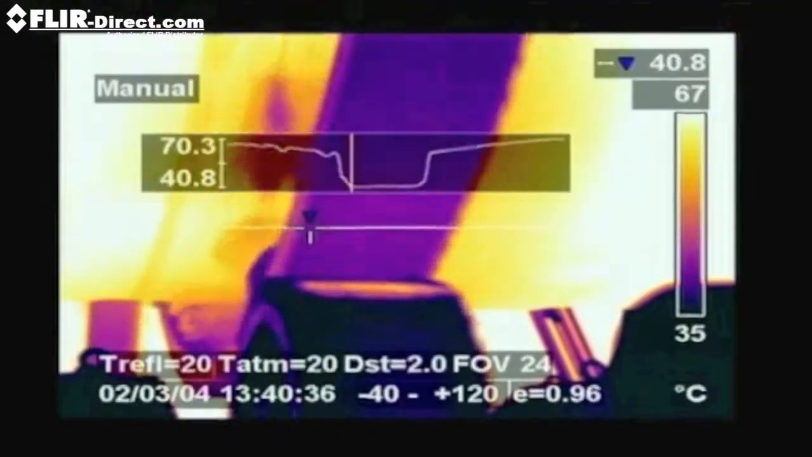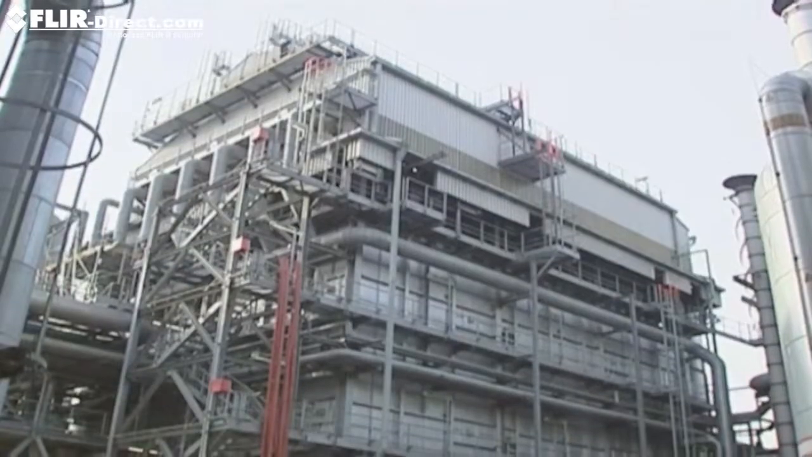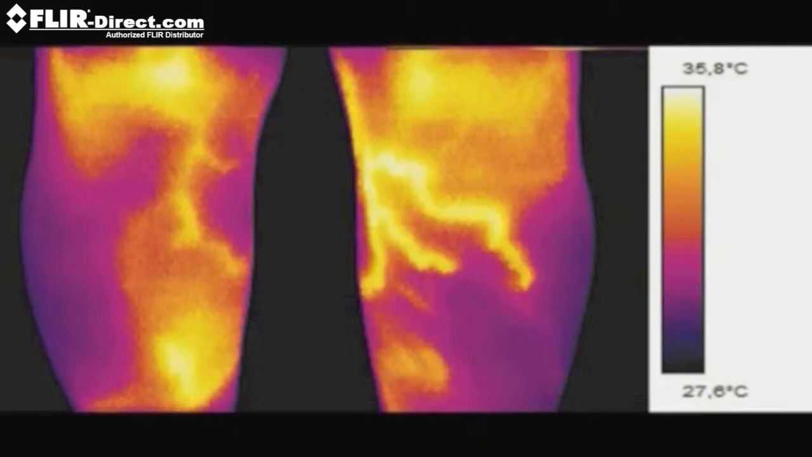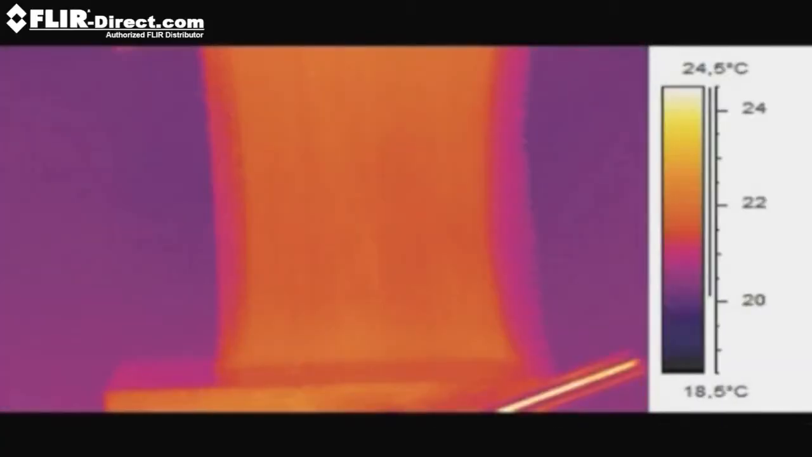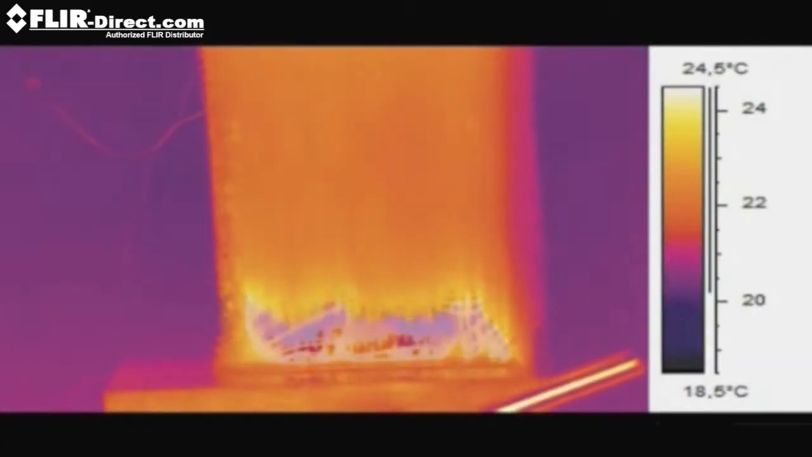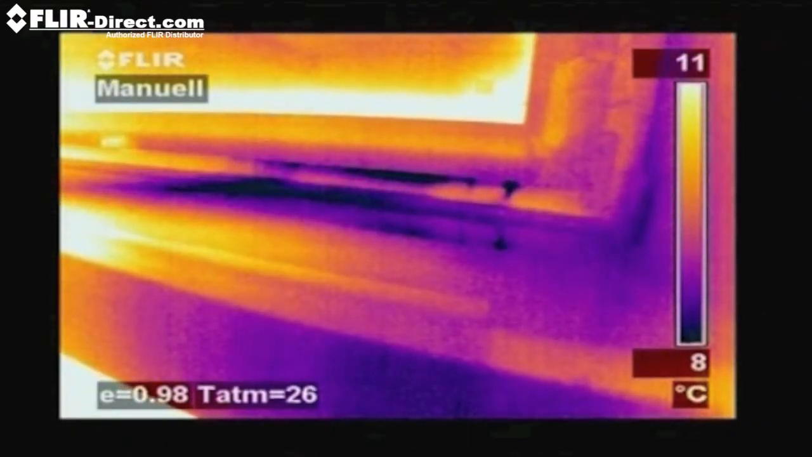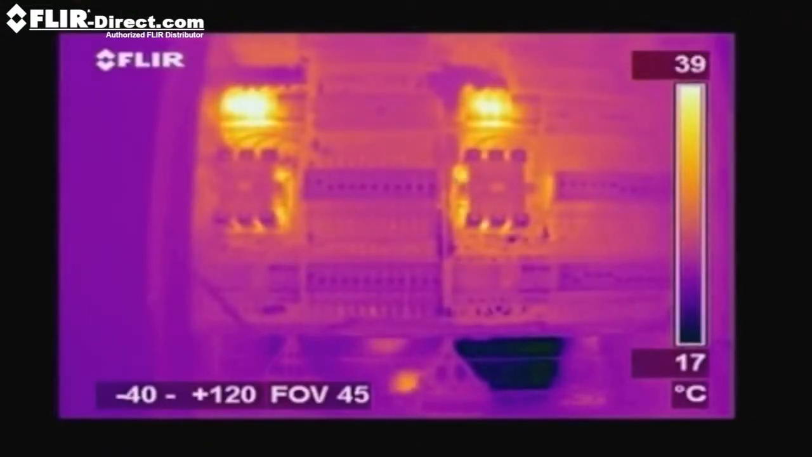Recent developments in detector technology have led to many useful applications using infrared radiation. Predictive maintenance, machine vision, and research and development. They all benefit from the advantages of thermal imaging. Thermal imaging is used to detect heat loss in buildings, to test for stress and faults in mechanical and electrical systems, and to monitor pollution.